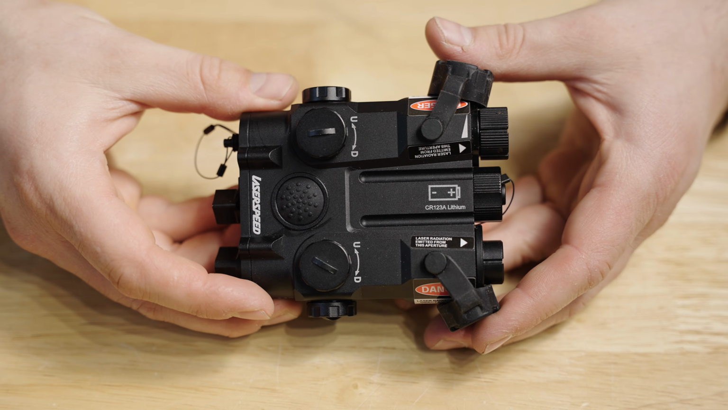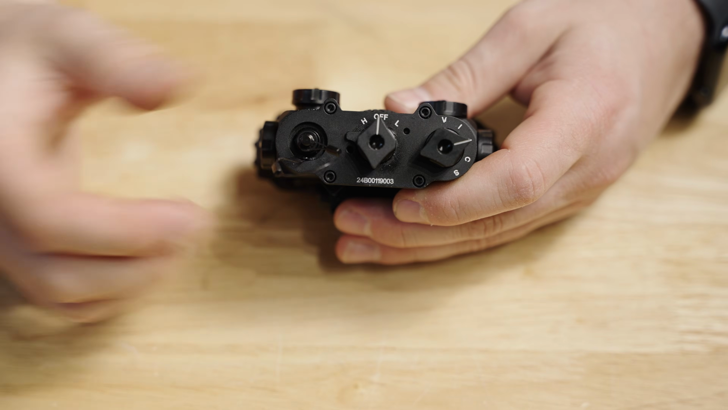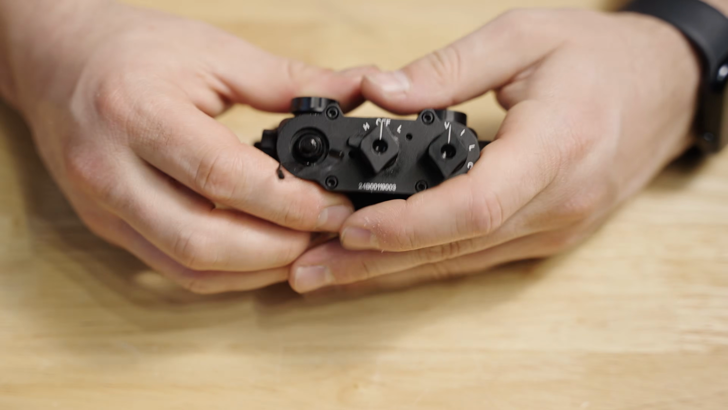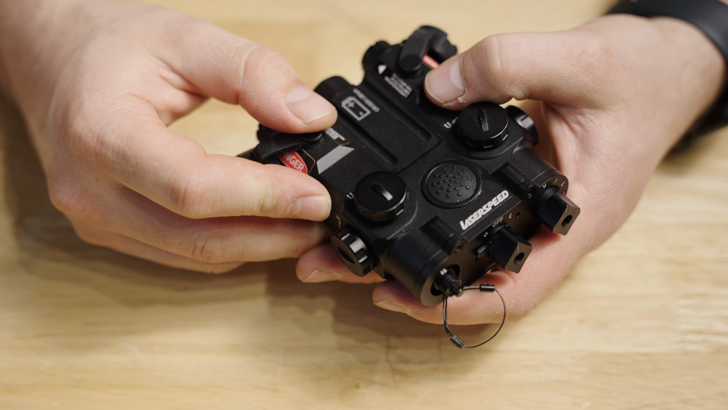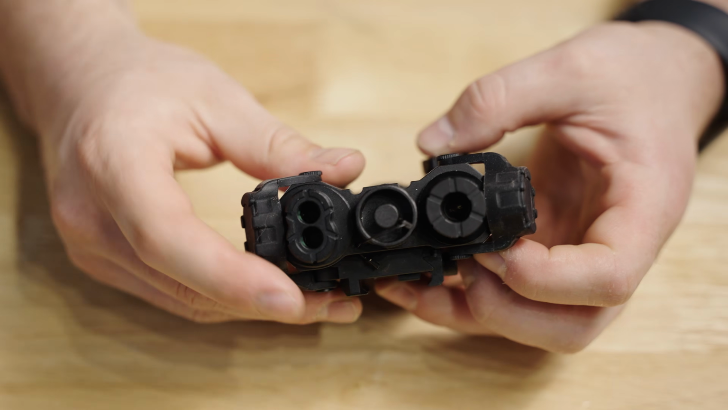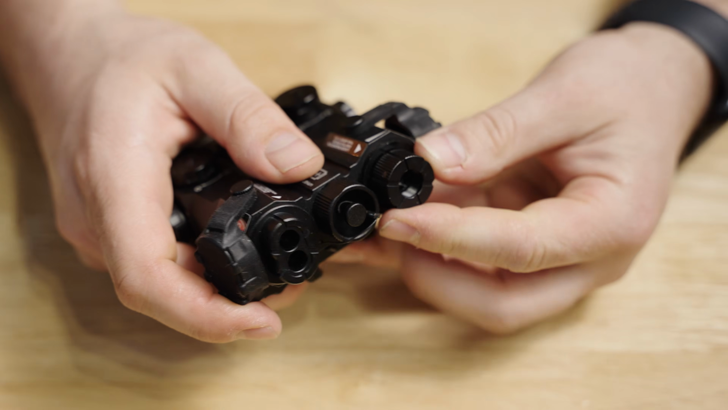This is the Laserspeed LS-M3. You control the modes with high or low. You do have an LED indicator on the back for your mode selection, so your typical Vis laser, independent IR laser, illuminator, combination of the two. Proprietary remote switch for this. It has capped turrets. Pretty standard stuff there. This one does have your stacked Vis and IR laser on one side with its own adjustments, and then the illuminator on the opposite side with adjustments as well.